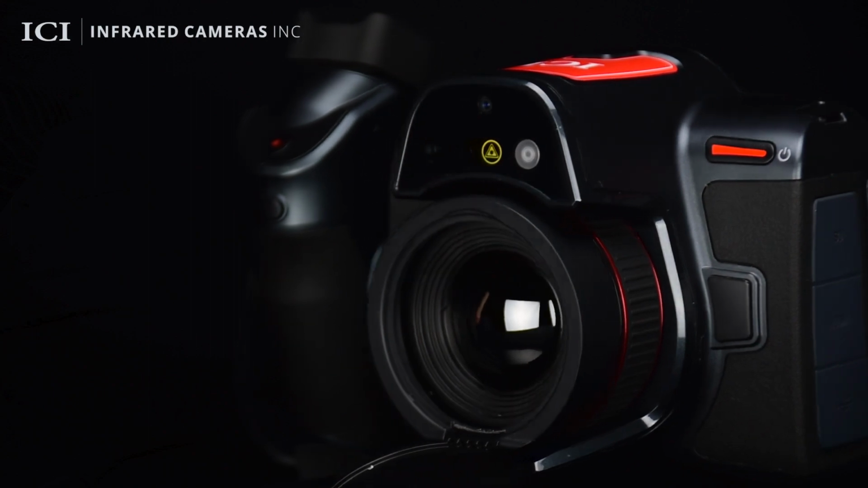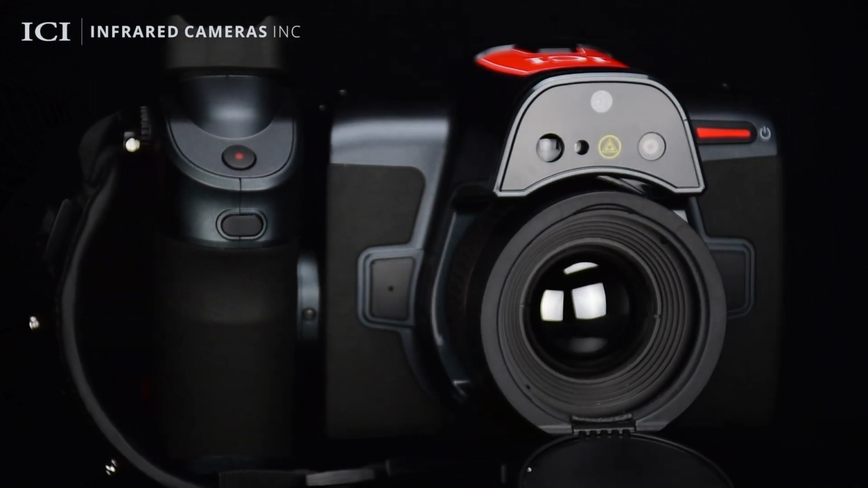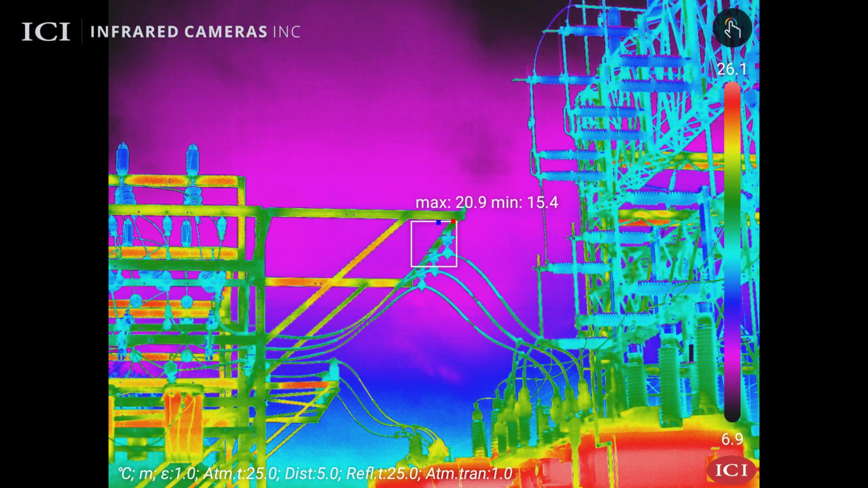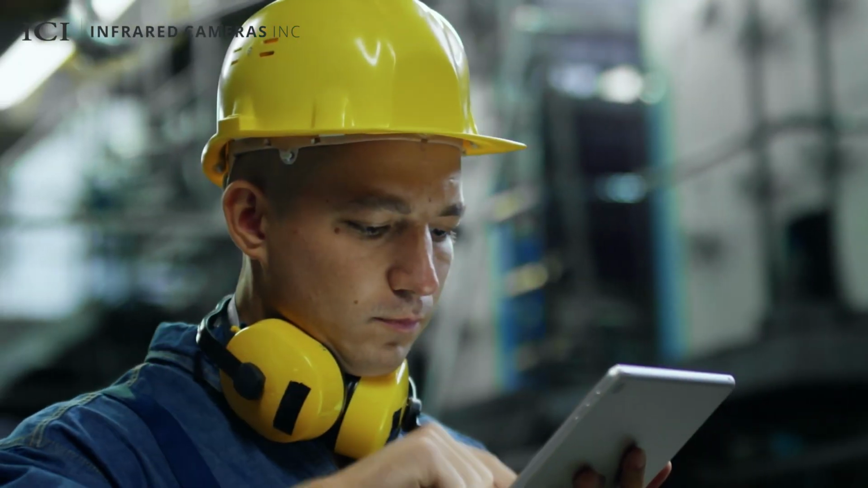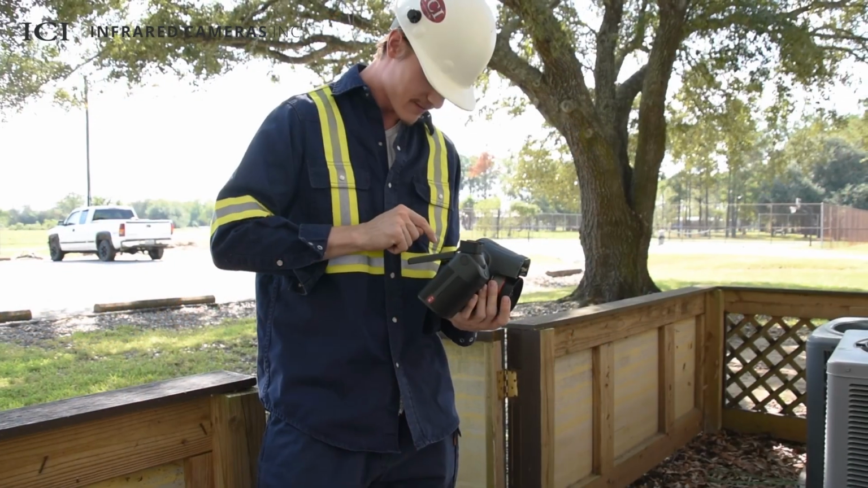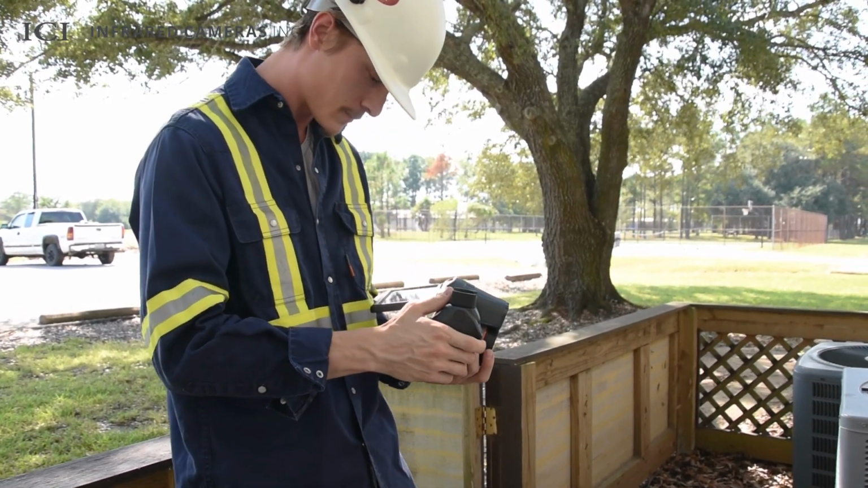The Titan HD features a 1.3 megapixel thermal detector capable of providing the sharpest 1280 by 1024 images, the truest temperatures, and the highest level of flexibility. Its high accuracy and sensitivity yields outstanding thermal imaging and helps organizations predict equipment lifespan and reduce costly repairs. Perform on-site analysis and generate reports on the go to reduce time at the office and complete projects faster.